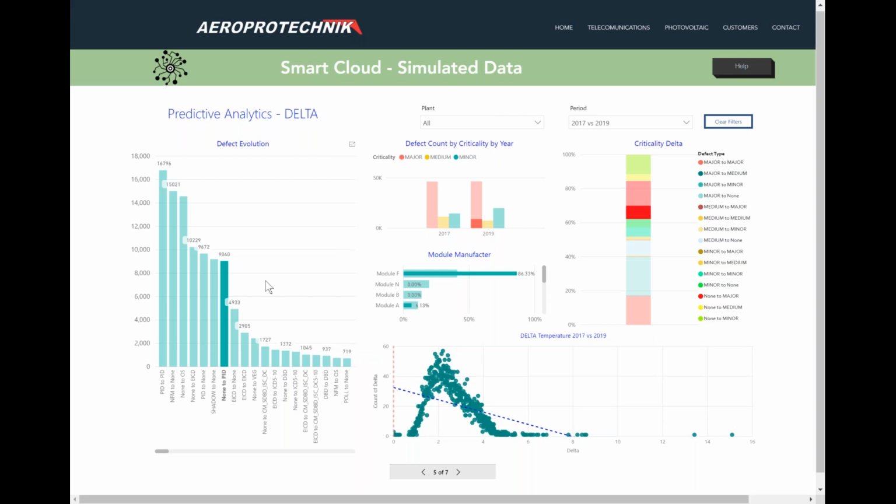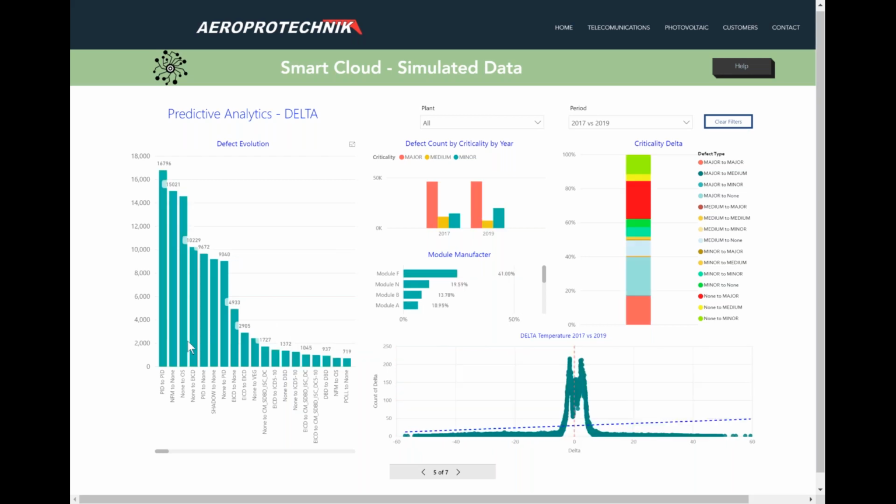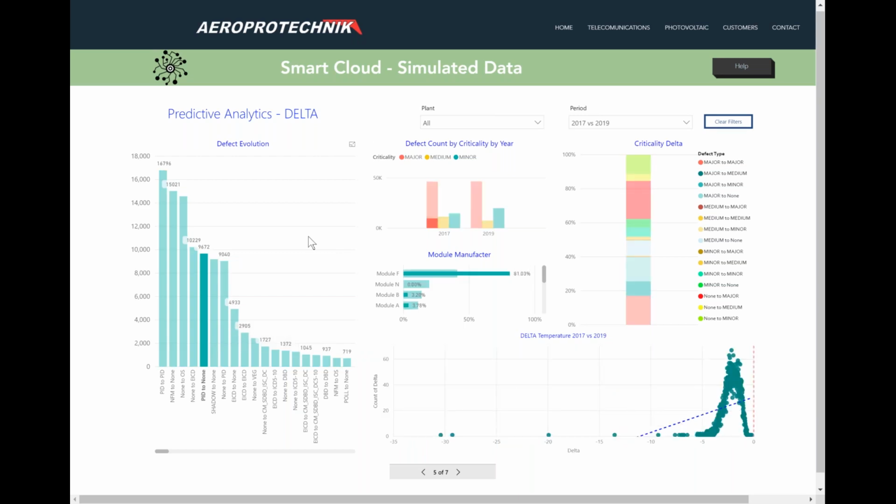But you can do other things. You can even look at how many PID modules you have recovered, for example. PID to known, that means I was having PID in my farms. Now I have 9,600 that were having PID and are fixed. Why fixed? Because I'm doing things, right? I'm acting in advance. There are several techniques. Maybe I put PID boxes. Maybe I'm grounding the inverters if I can, whatever, to recover my PID. So I can also track the amount of things that I can recover.